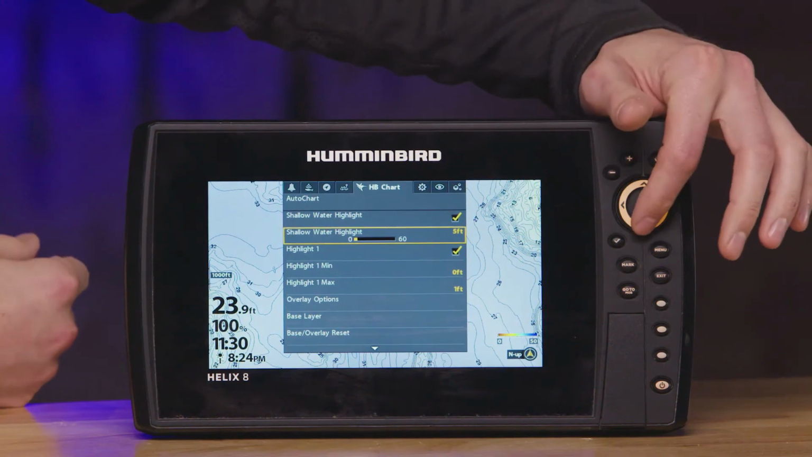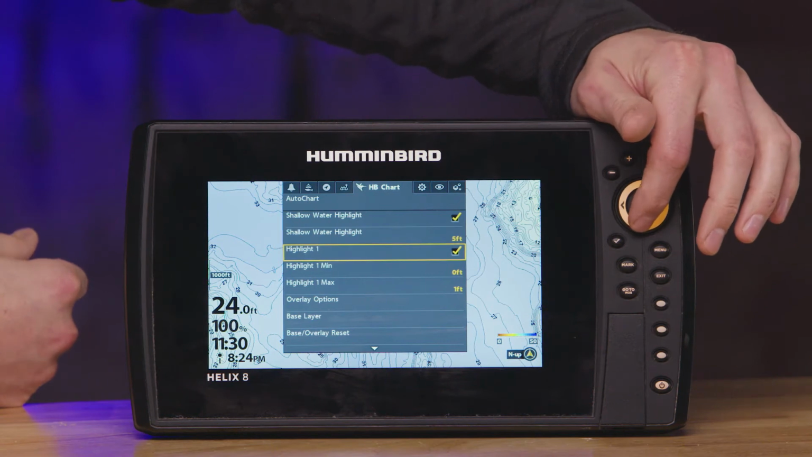So now if I'm driving the boat, or if I'm having an issue with a line and I need someone else to drive the boat for me, I can physically just tell them stay out of the red, and I won't have to worry about hitting too many rocks or structure that come out on maybe like a peninsula or something like that. The other feature that I like to utilize is going to be your highlight.